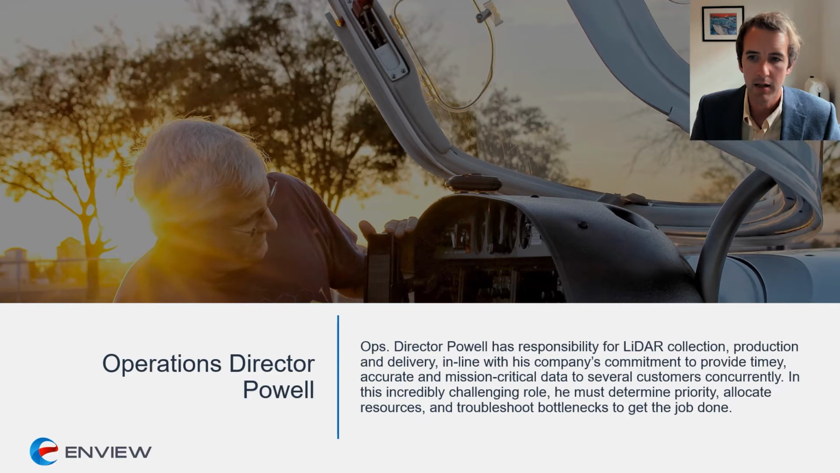Ops Director Powell is responsible for LiDAR collection, production, delivery. He wants to deliver high quality, on-time data as he knows this information is mission critical to his customers. In this challenging role, he must determine priority, allocate resources, and troubleshoot problems to get the job done.